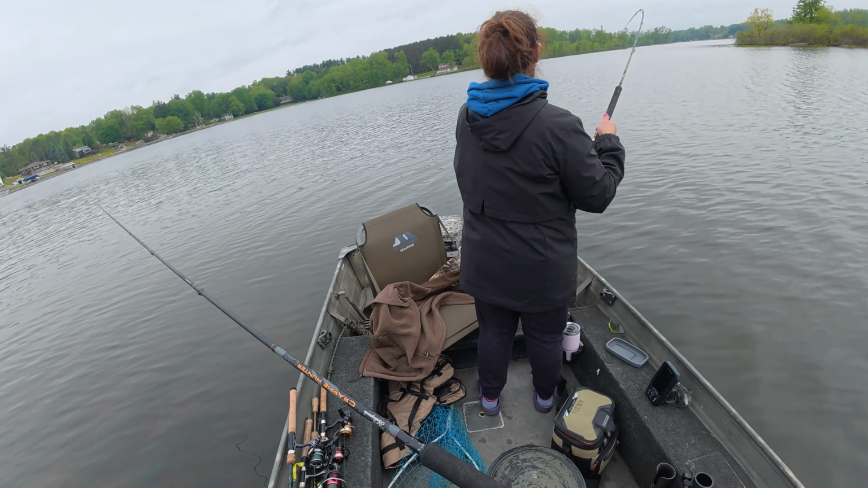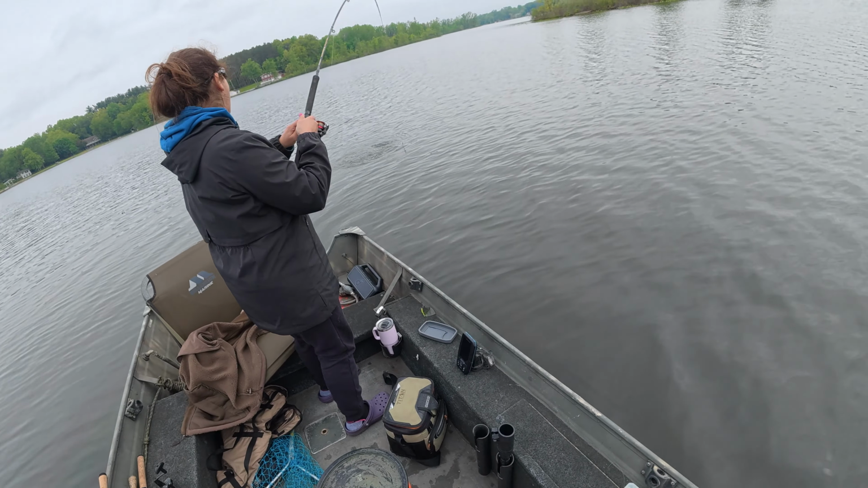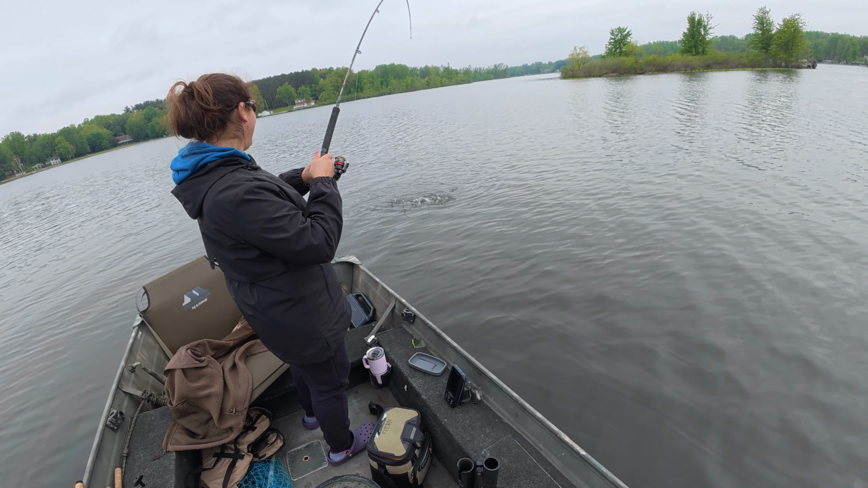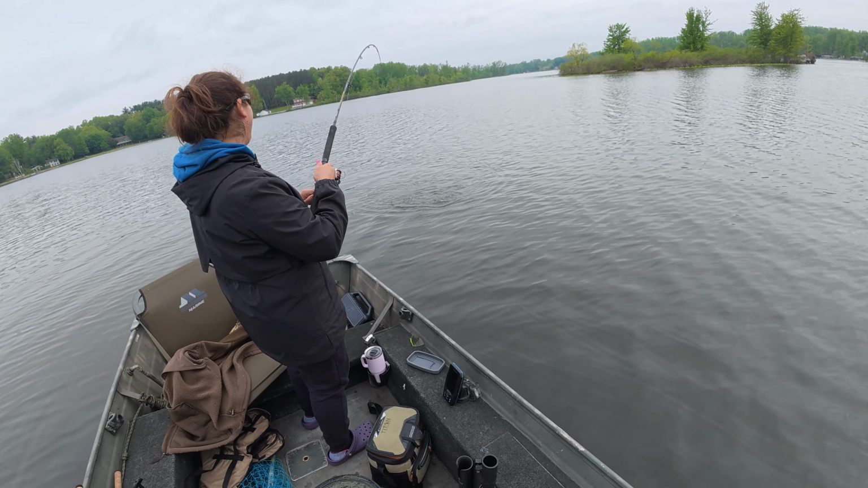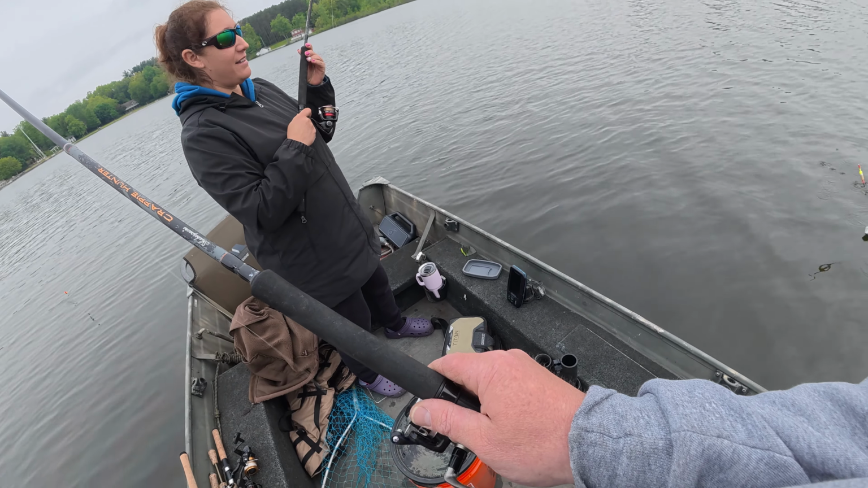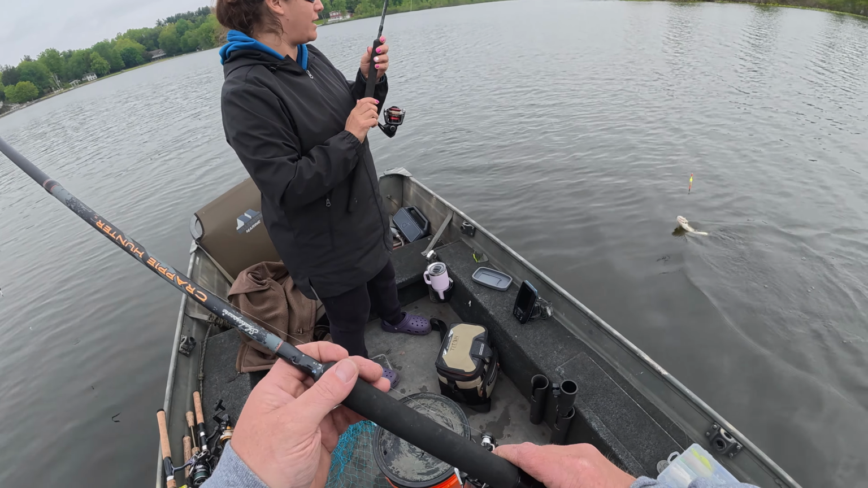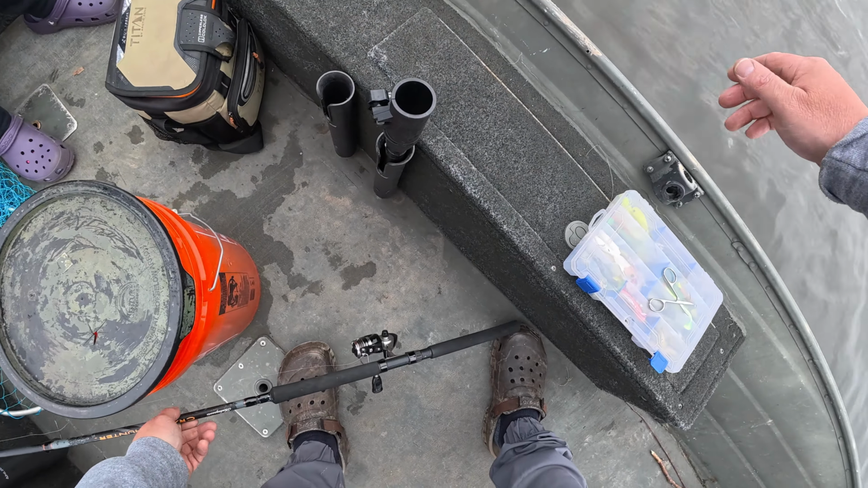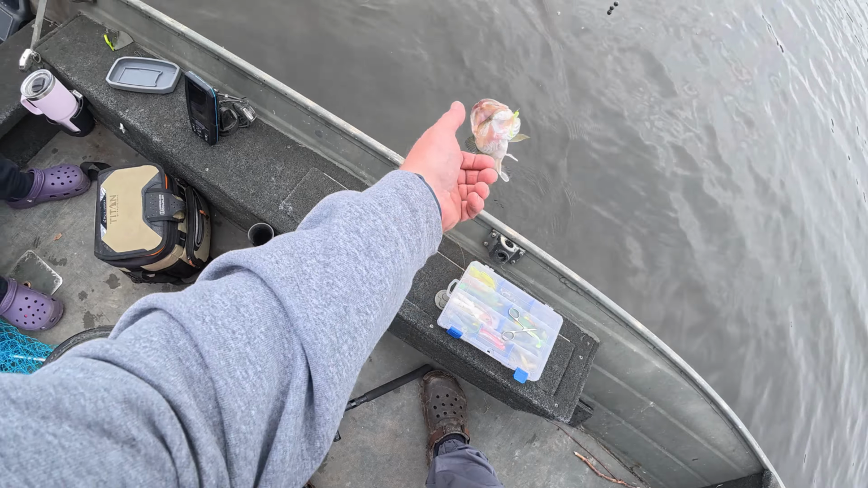Yeah, she smoked them. What do you got there? You got a bass? You sure do. Do you need a net? Oh, yeah, I think so. I don't know how strong he is. That's 4-pound test. Oh, he ain't that big. No, he's not, but he's feisty. Oh, I got to gill him. Here, bring him over here and I'll grab him for you. Thank you. Yeah, I gilled him.